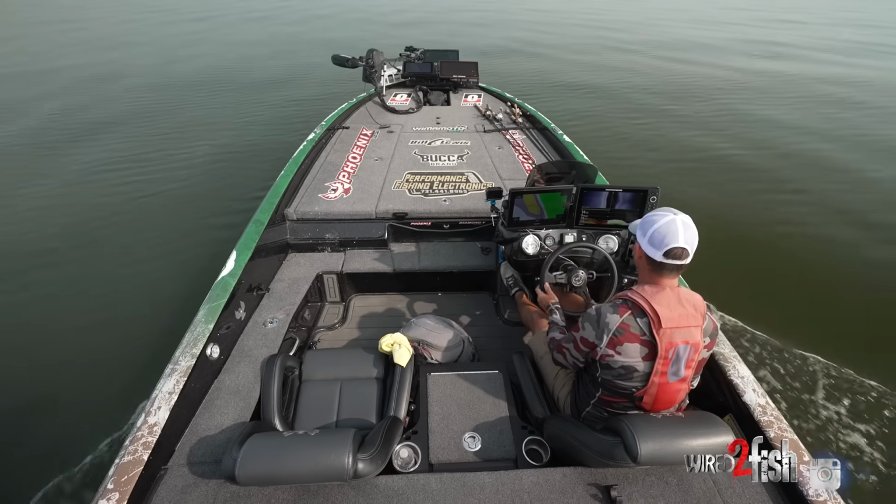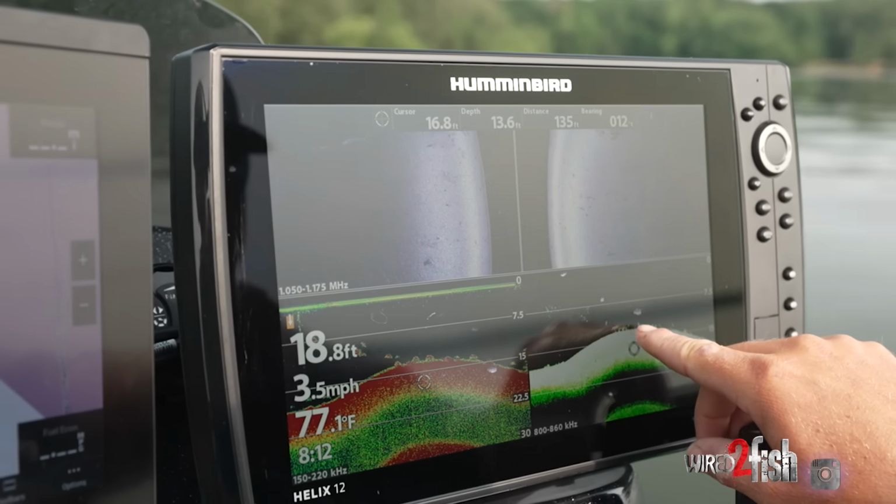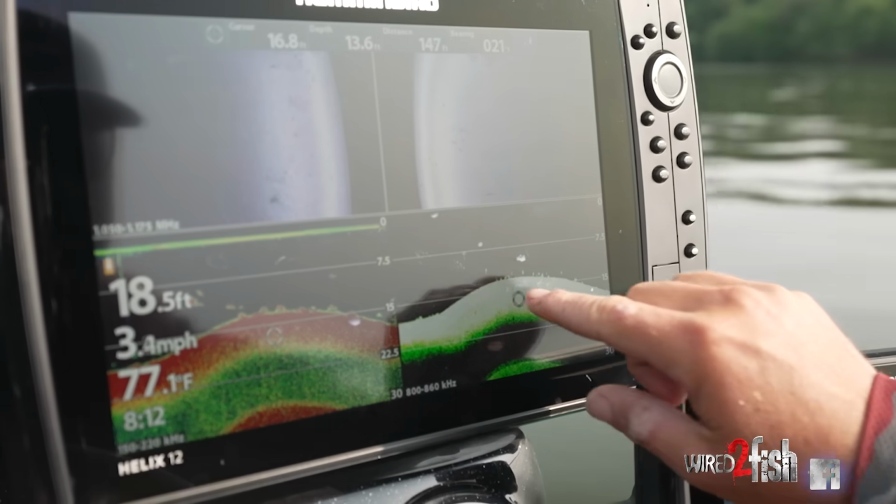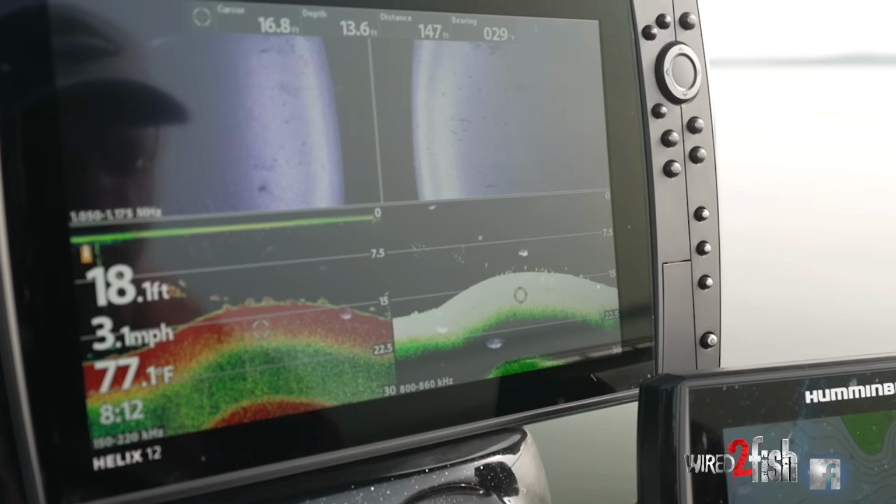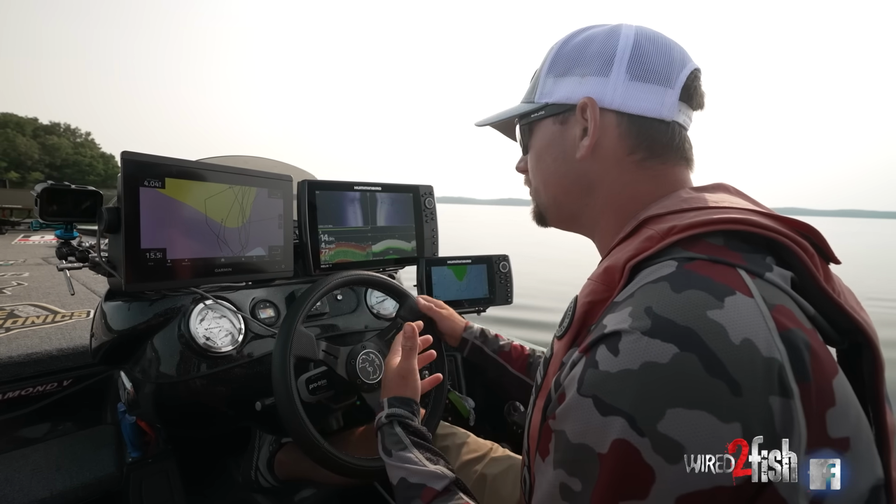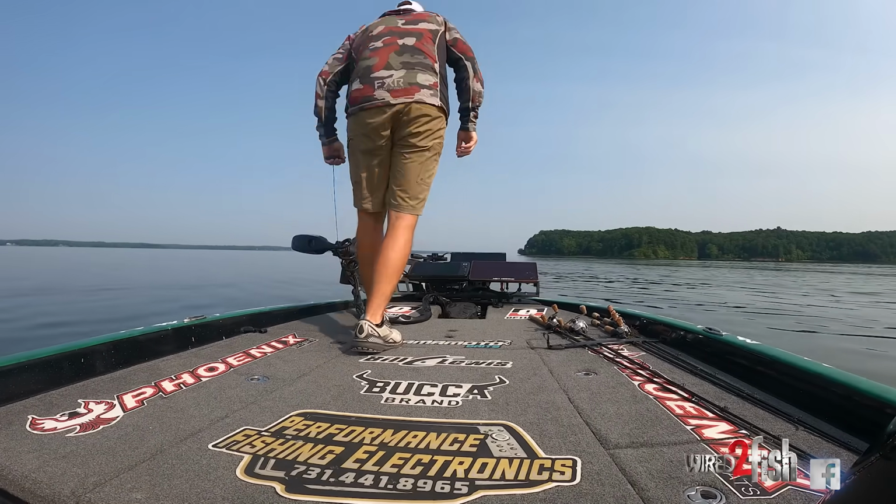All right, here's a pretty decent looking school. Each one of these individual dots are all bass, and you'll notice they're all very uniform in their positioning as well as very close to the bottom. Generally, those are going to be much more aggressive and much easier to catch.